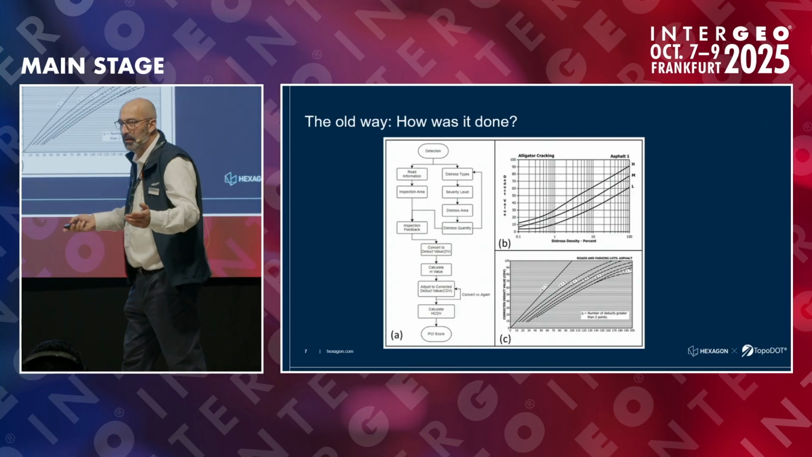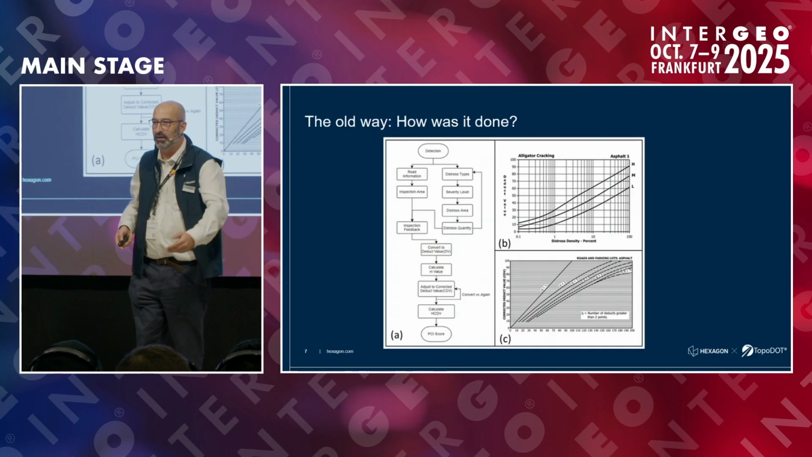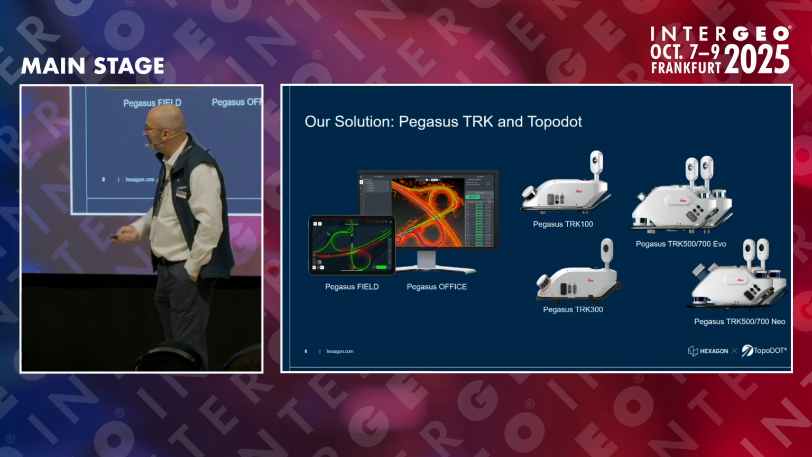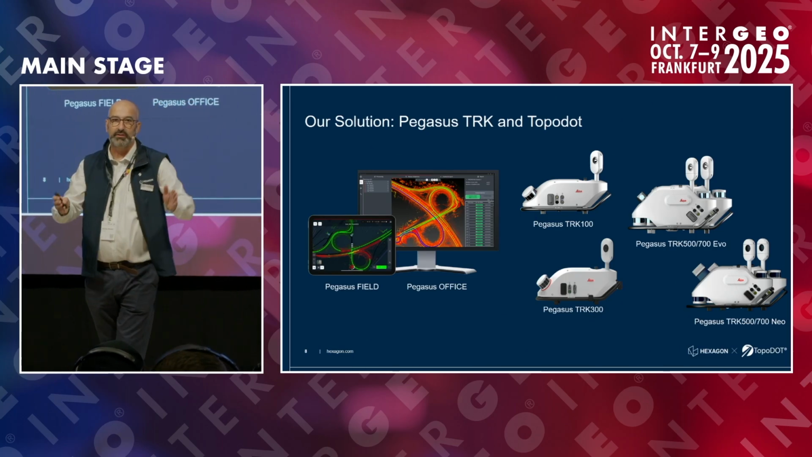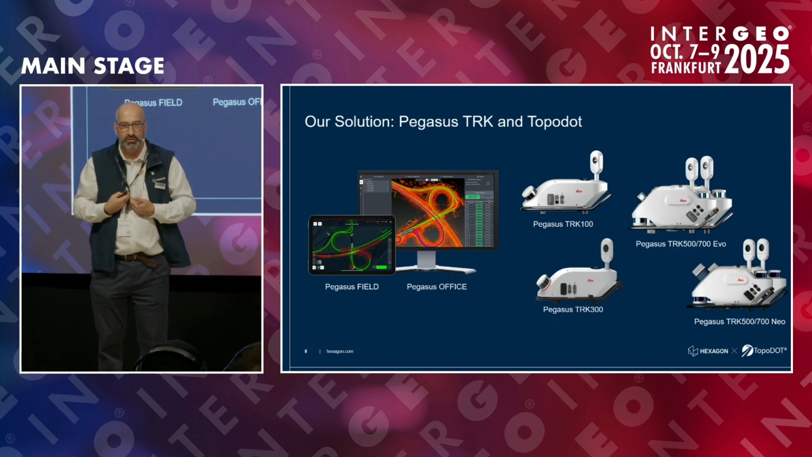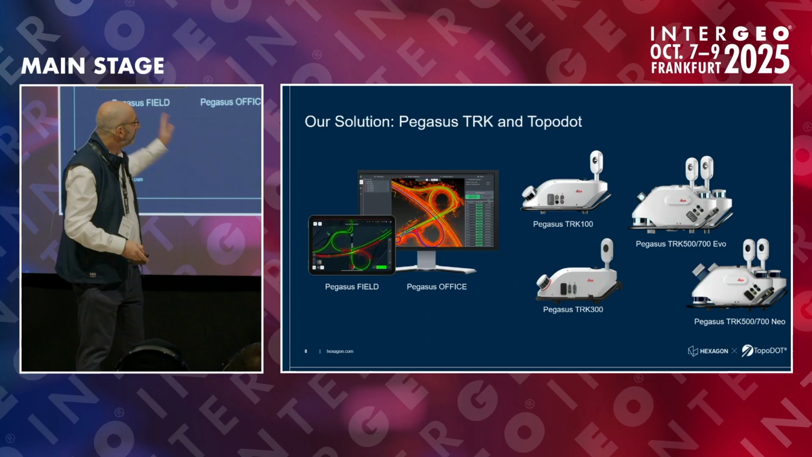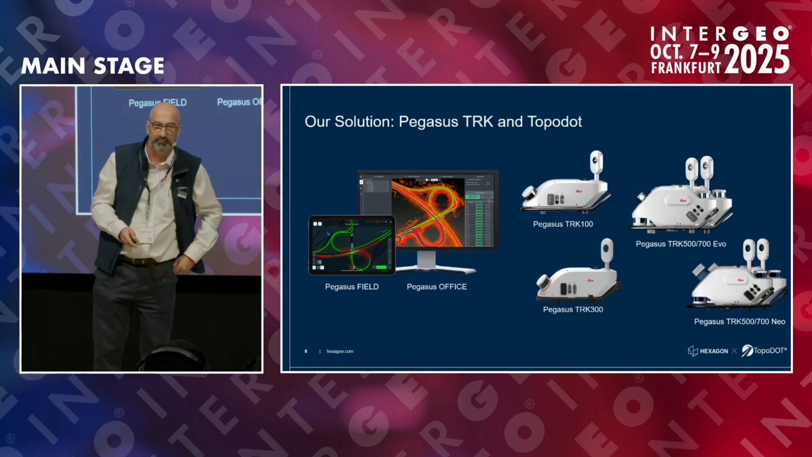So, last year, INTERGEO, Thursday night, dinner, Ted, let's work and try to find something together we could deliver. And the solution that we are presenting today combines our TRK mobile mapping solution and TopoDOT software. So we've got our processing software, and we've got our portfolio of mobile mapping systems.